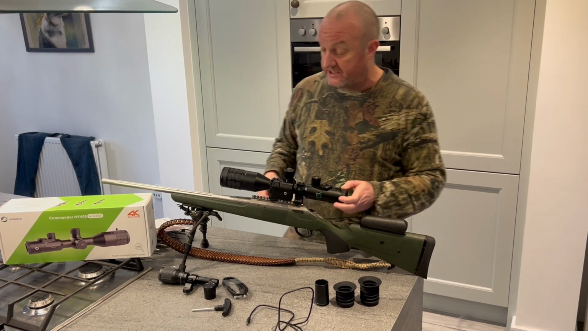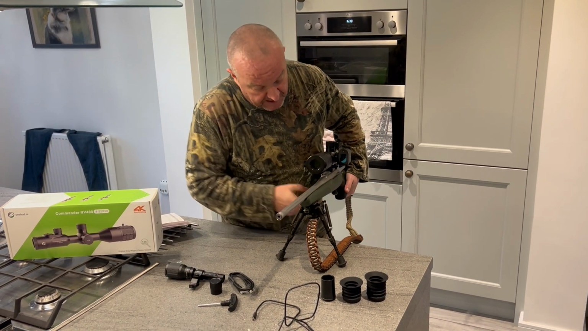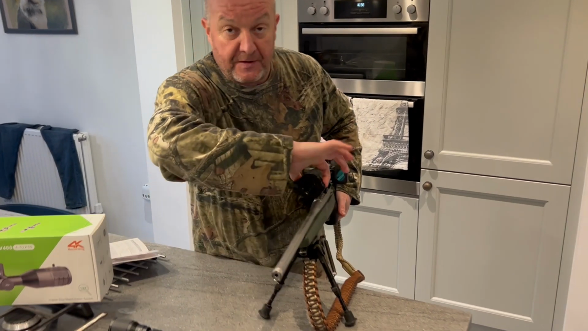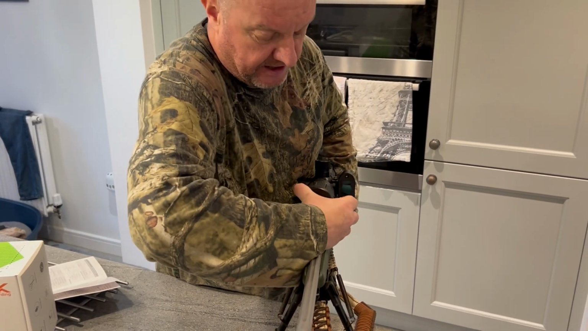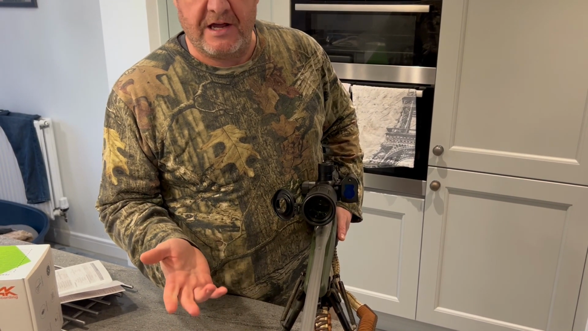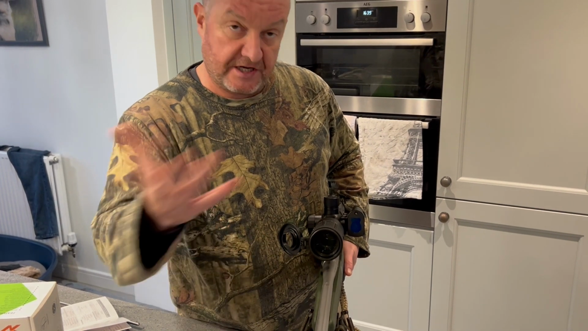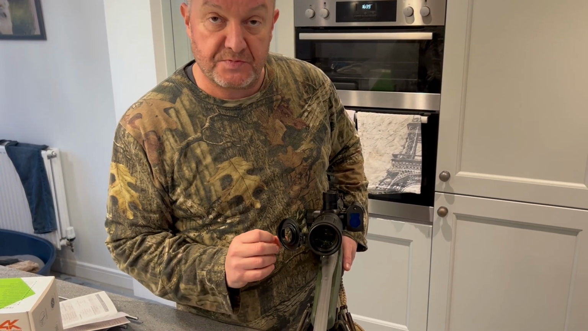There's covers for the eyepiece. On the front, on the lens cover, you can see here it's a flip, and what they recommend is that during the day, during the night, or in story mode, you have it open like that, so it can absorb as much light as possible.